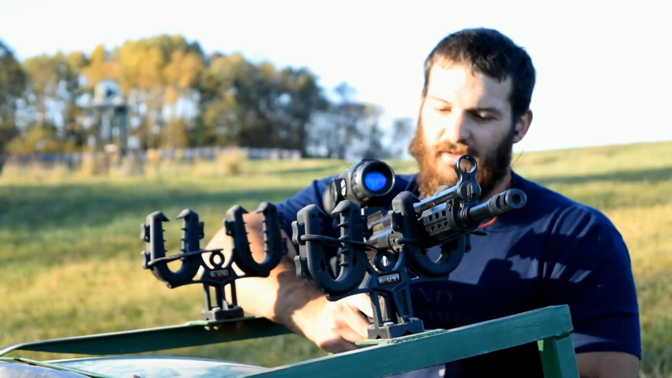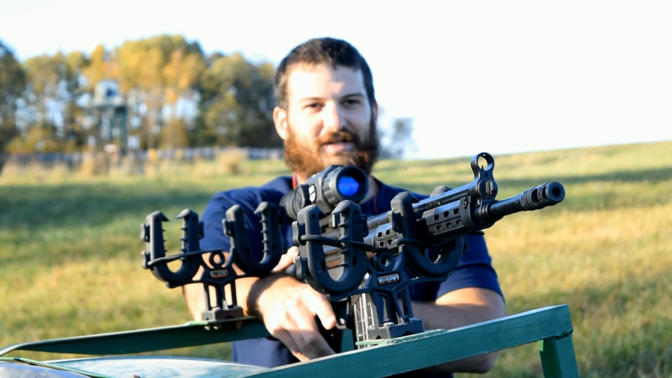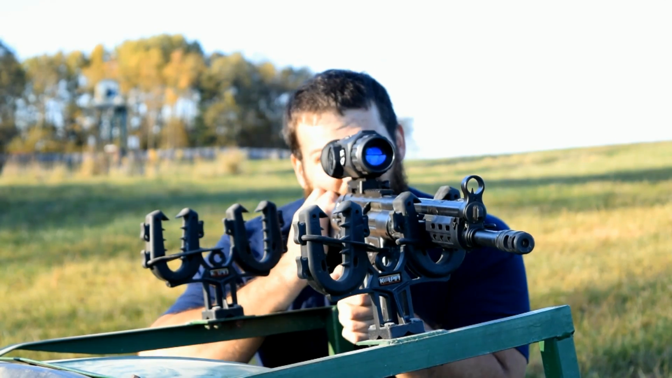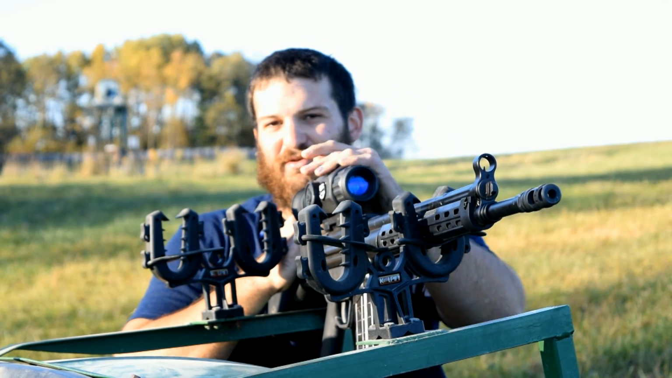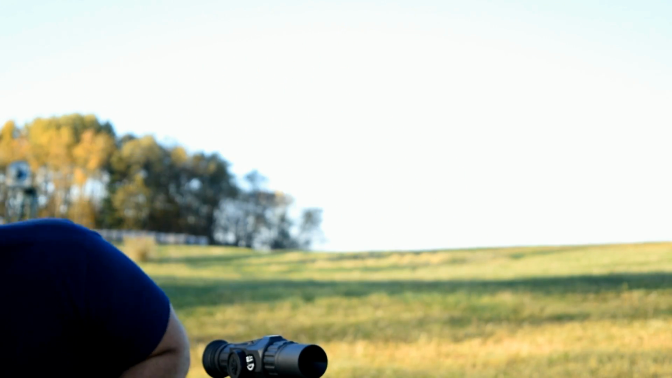Darn it. All right guys, I've expended all of the .308 ammo I allotted myself for this today. What we're going to do is run up to the other end of the range, and we're going to toss this thing on the gun that we're going to be using to night hunt with. So stay tuned.